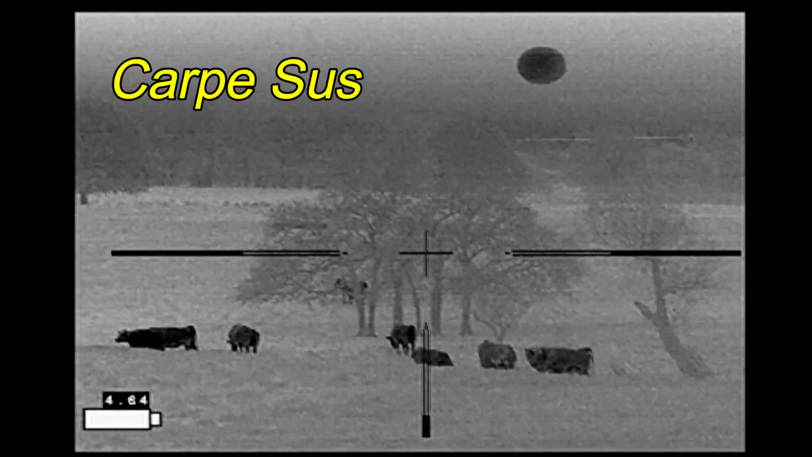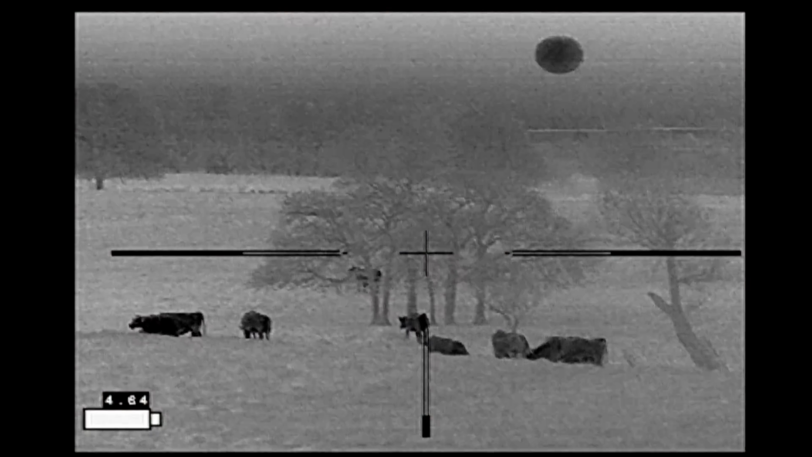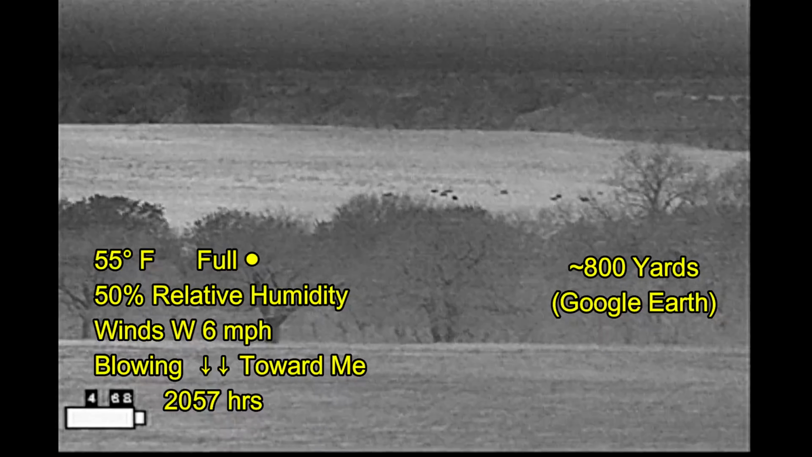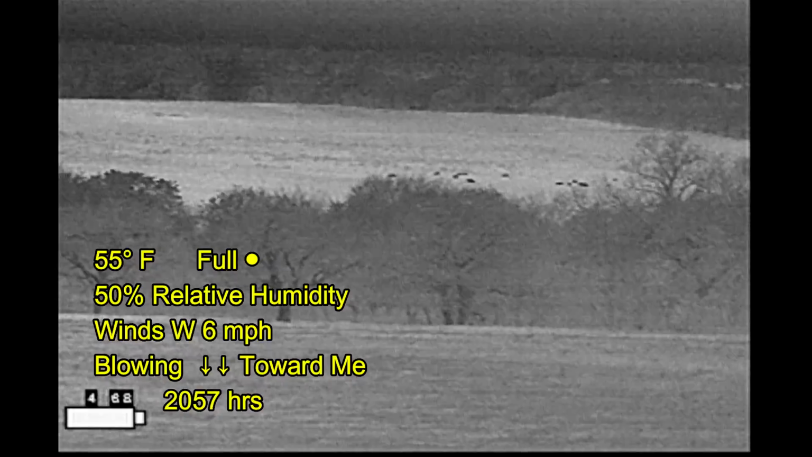Sows when hunting up in North Texas under a full moon. Here I'm on my ridge top looking out over the property. Cattle moved over to my side. And about 3 hours later I noticed hogs had moved into the west side.